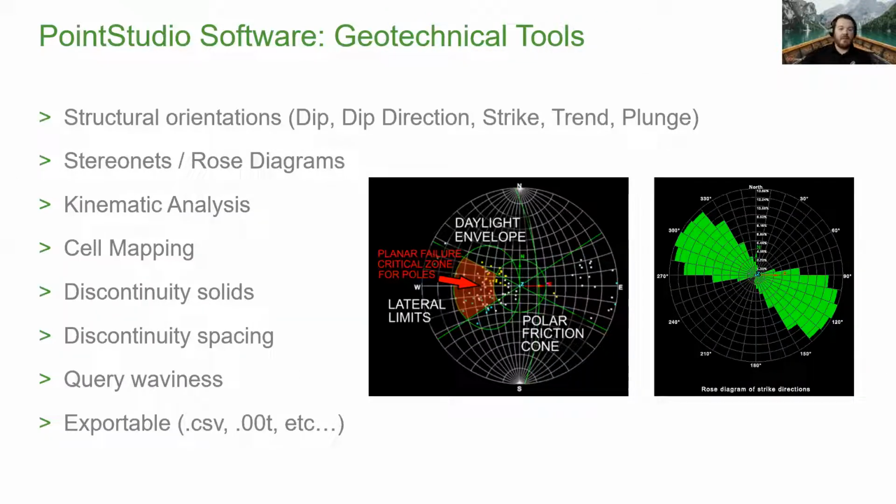So some of the geotechnical tools that live in the Point Studio software are simple structural orientation extraction that we just showed, with dip direction, strike, trend, plunge. All of that discontinuity data can be brought in to create stereo nets and rose diagrams. So that's used in downstream kinematic analysis and visualization of the data that's been extracted.